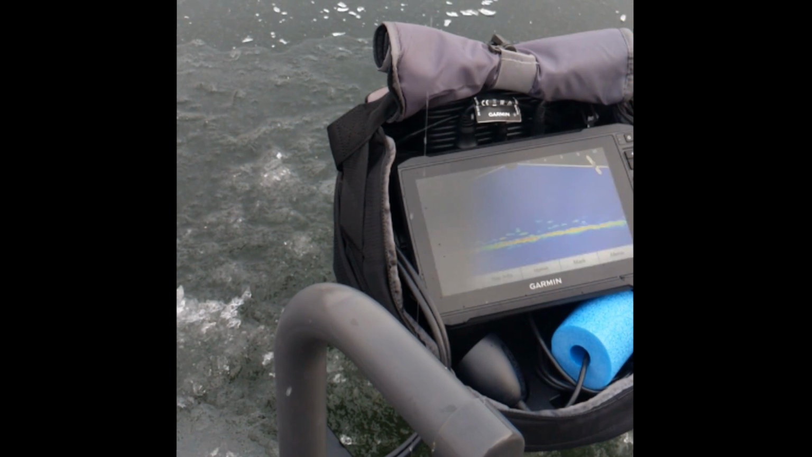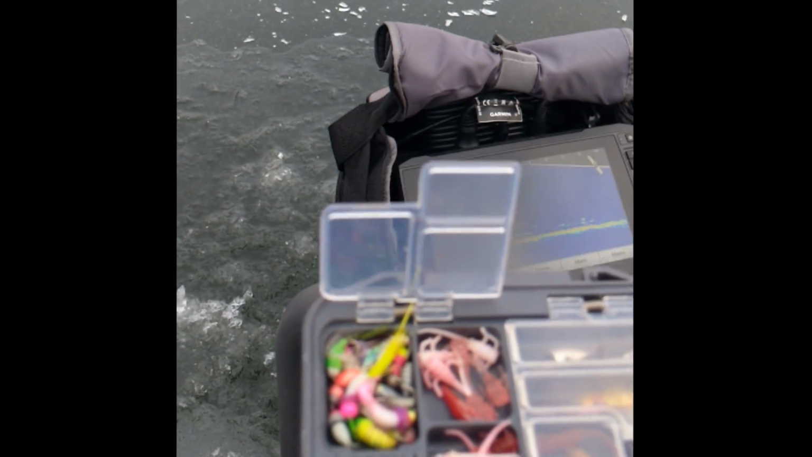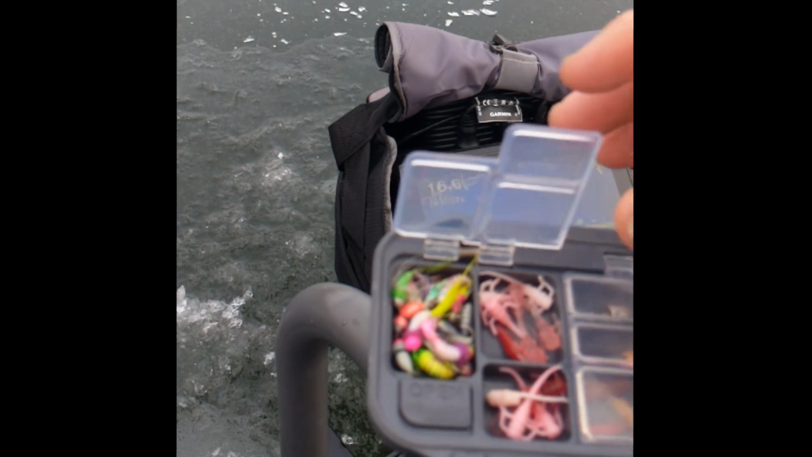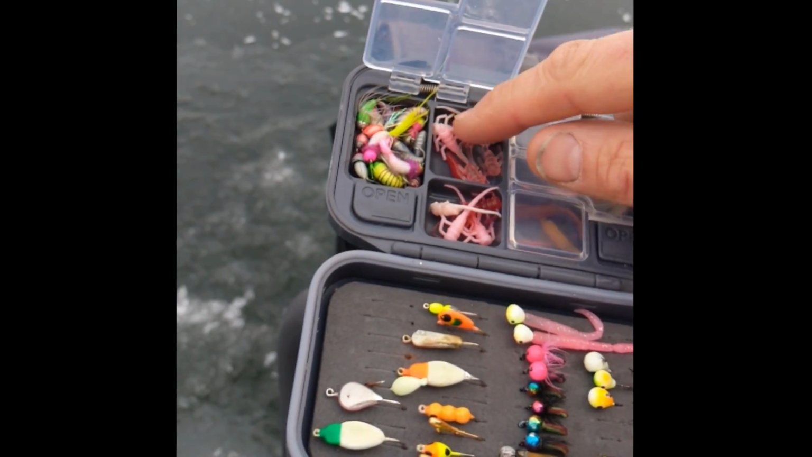So what I'm gonna do, I'm gonna leave the same jig on. I'm just gonna take that plastic off and go back to a different color. I don't want to move my phone, I'd show you guys a little more, but this is what I got. I got a bunch of these fly jigs I ordered from a guy on Facebook. He hand makes them out of Michigan. And then just my assortment of other stuff. And I have these plastics here.